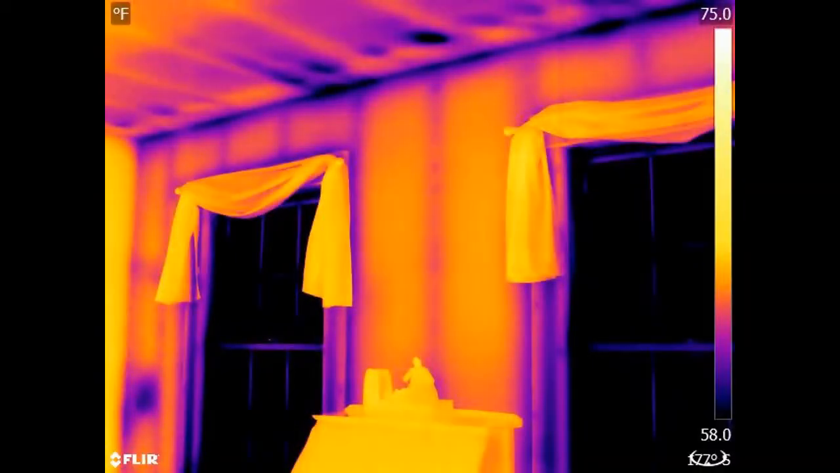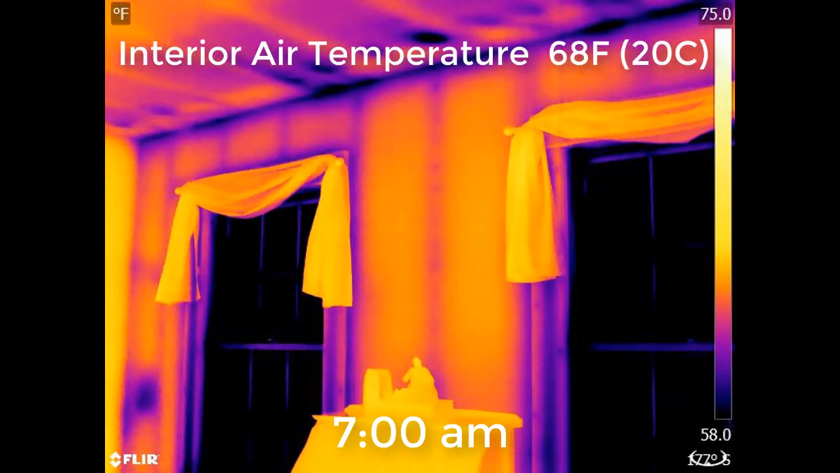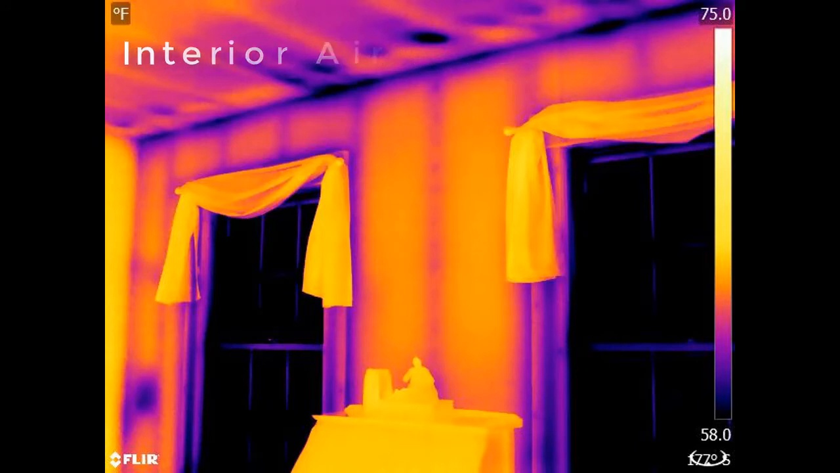The outside temperature here at 7 a.m. is about 32 degrees Fahrenheit, which is 0 degrees Celsius. On the inside, it's 68 Fahrenheit, or 20 C, so the movement of heat energy, at least via conduction through the wall, is from inside to outside. The thermal pattern we see, cold studs and warm cavities, is consistent with an insulated wall.